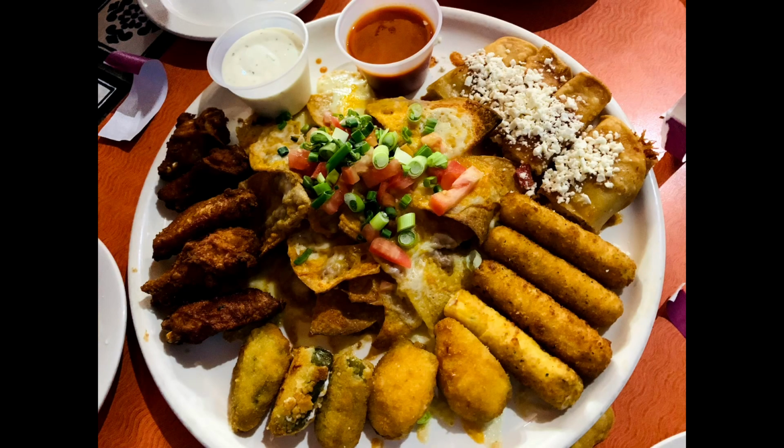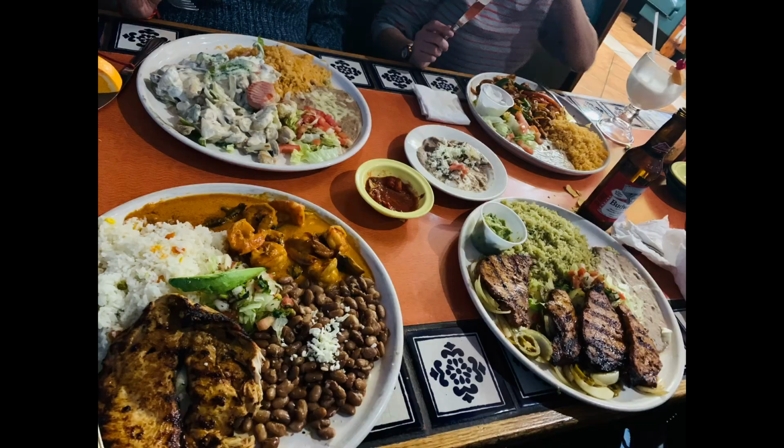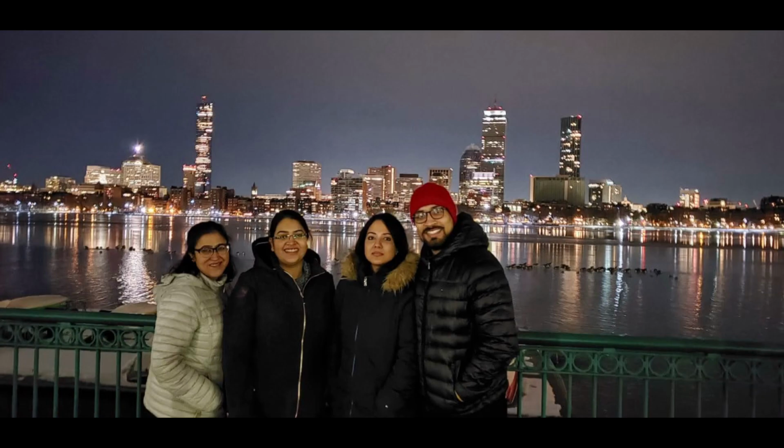We are already on our way and this is a Mexican restaurant. Its name is Casa Vallarta. Last time we were here with friends for dinner. These are the pictures from that last dinner and we ended up being on the side of Charles River. This was a picture and it was again an impromptu plan. I expected there won't be too much traffic on the road, but I can still see a lot of cars.